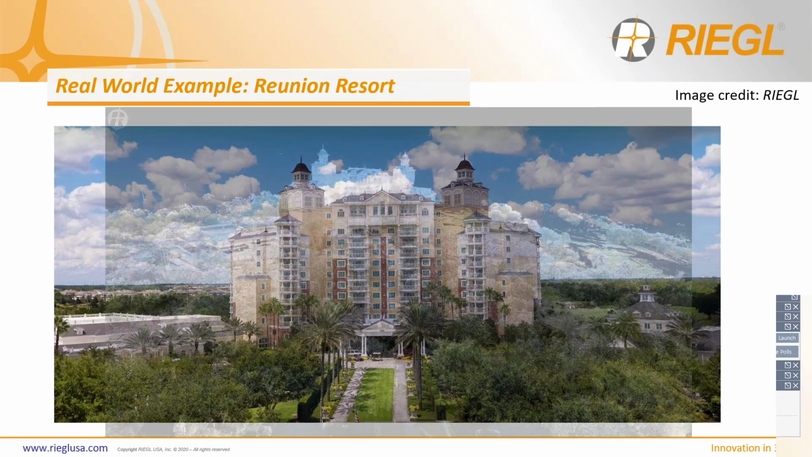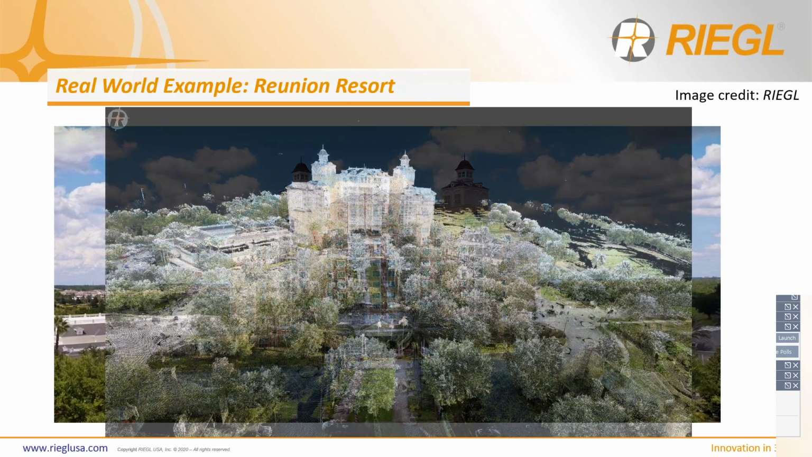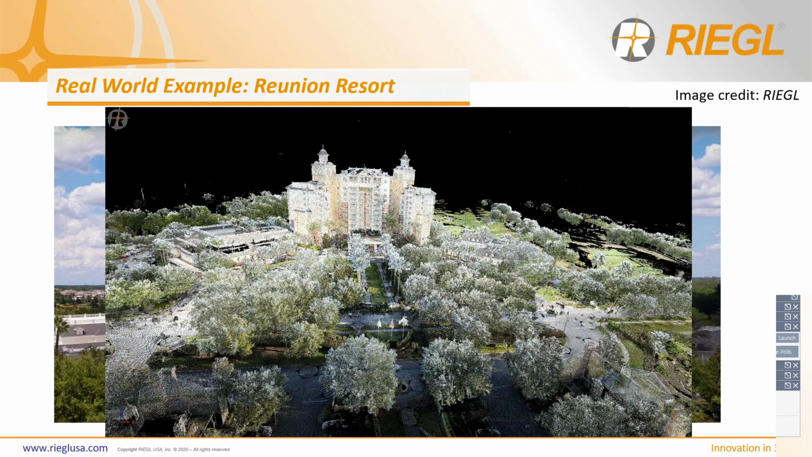So now we're hopping into our real world example. This is one that some of you may be familiar with if you joined us at the RIEGL Training Symposium in 2019. So this is the Reunion Resort. This was the location of our training symposium, and this served as a fantastic testing ground for the capabilities of the RIEGL terrestrial hardware and software for surveying purposes.